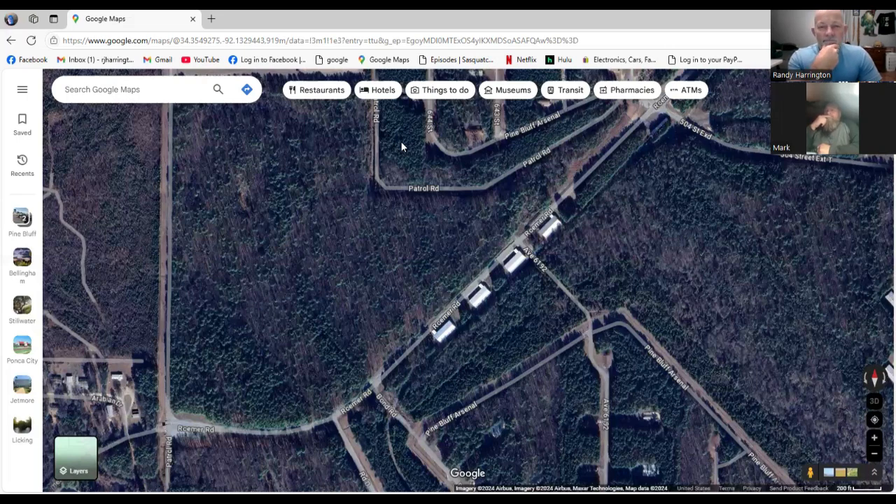So where do you think it was going? I don't know. Towards the river? It was heading towards the river. Like I said, that whole area is very non-populated with anything. And the deer were so thick in this place. I'm assuming he was probably hunting.